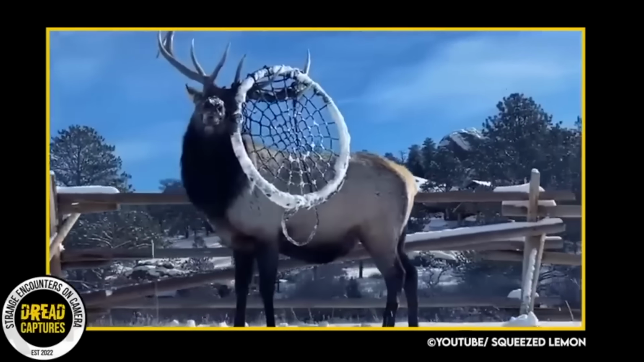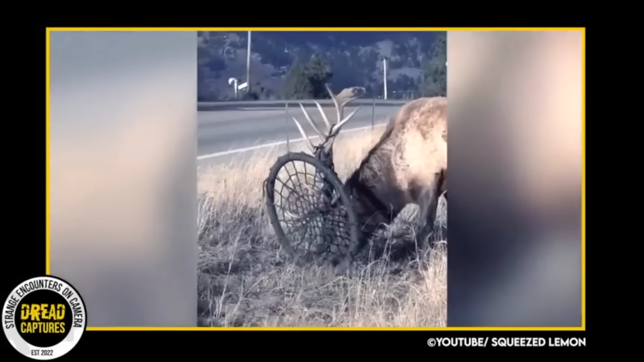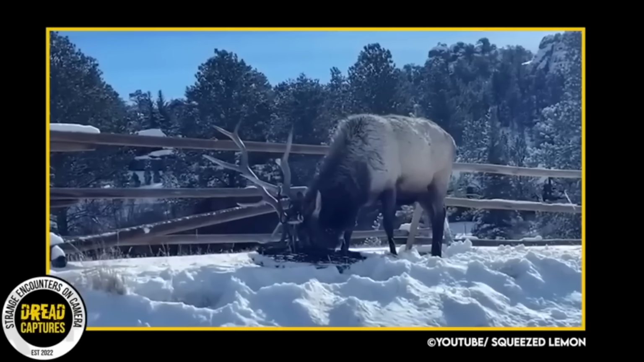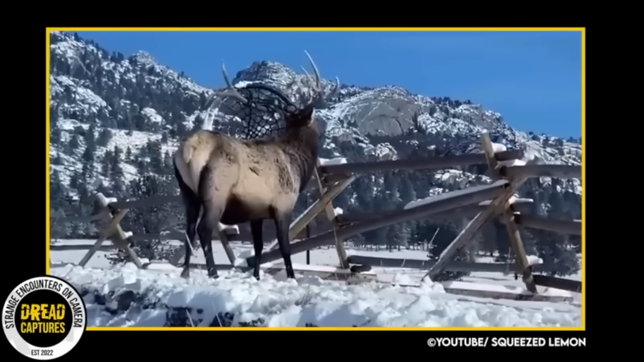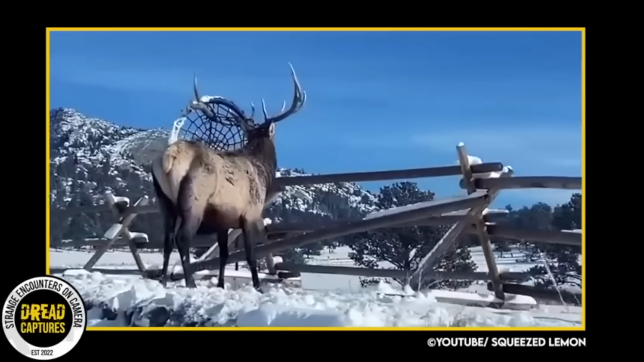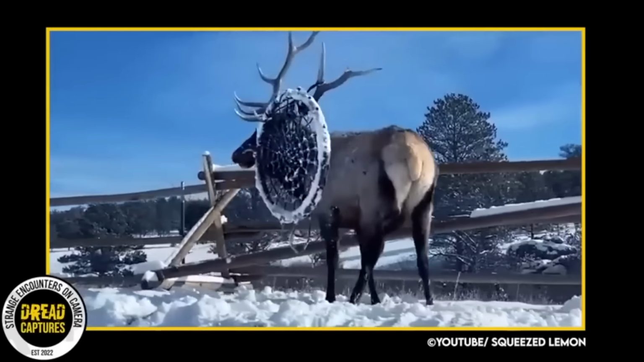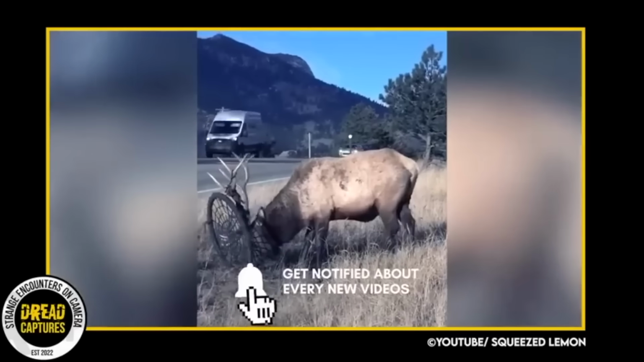Local officials were trying to decide if they needed to have a professional remove the swing or let nature take its course. And ultimately, the swing would become dislodged when the elk lost his antlers. Some commenters on the Facebook post said they wanted to try to pry the swing from his antlers, but officials warned them not to. Like they said, it's too dangerous in the middle of mating season. Bucks are aggressive and are known to, quote, stand their ground in the presence of people. Let's leave this one to the professionals, guys.